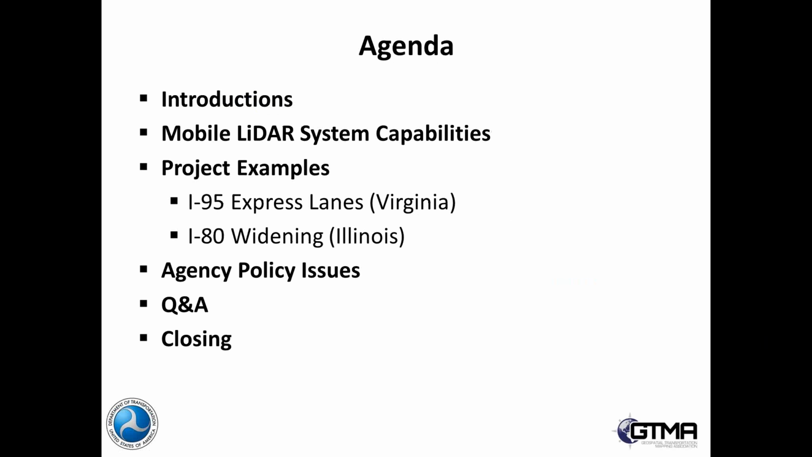The two projects we're going to be talking about are with I-95. Kind of the overall agenda here is that we're going to discuss the system capabilities, get into the projects, the I-95 and the I-80 project. Then we'll have Brett talk about the agency issues. Then we'll do Q&A, and then we'll be done.